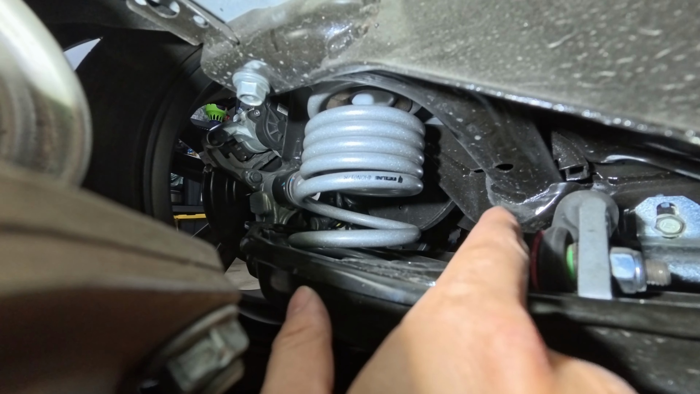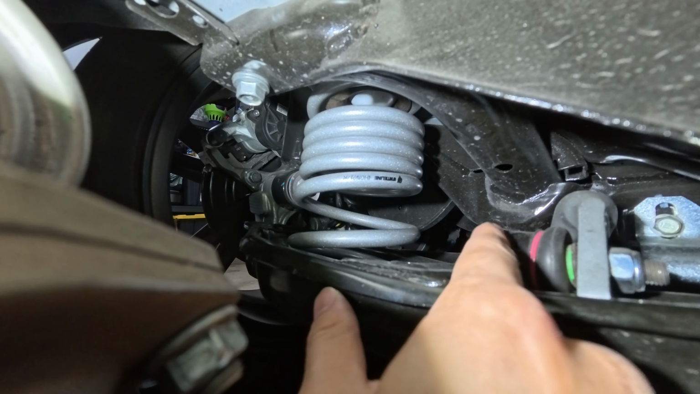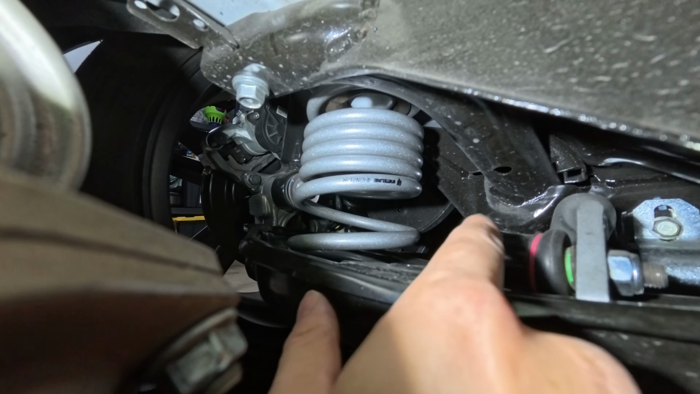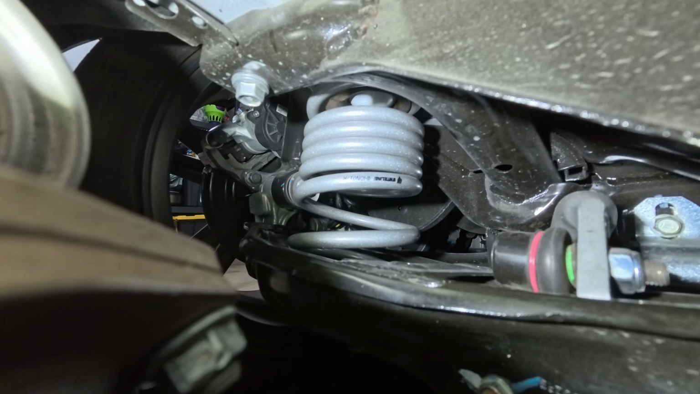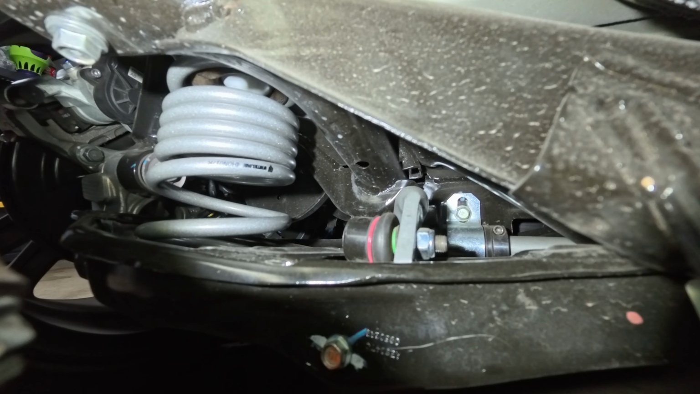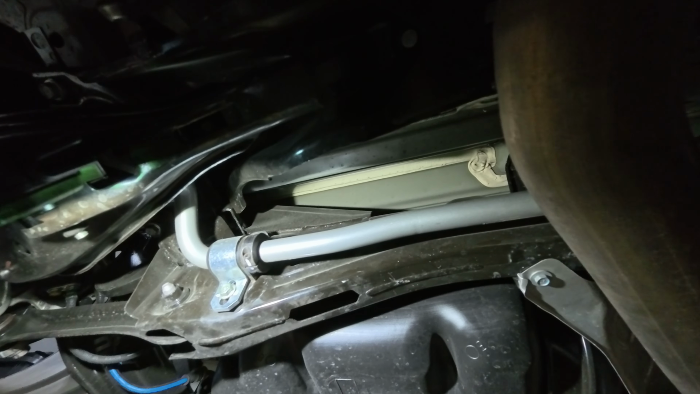So I ended up purchasing some from AutoZone, which are made of some type of metal. They're very sturdy and they work. They do the job. So let me show you guys here underneath. Let me move the flashlight here. That's the sway bar.